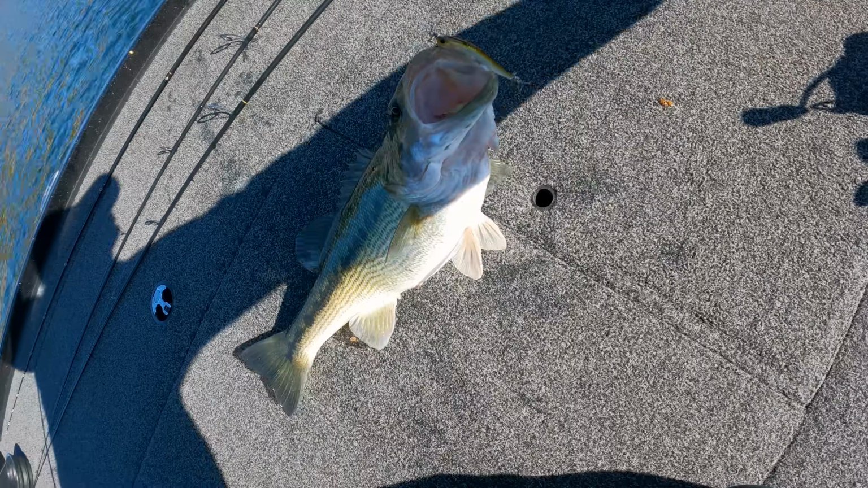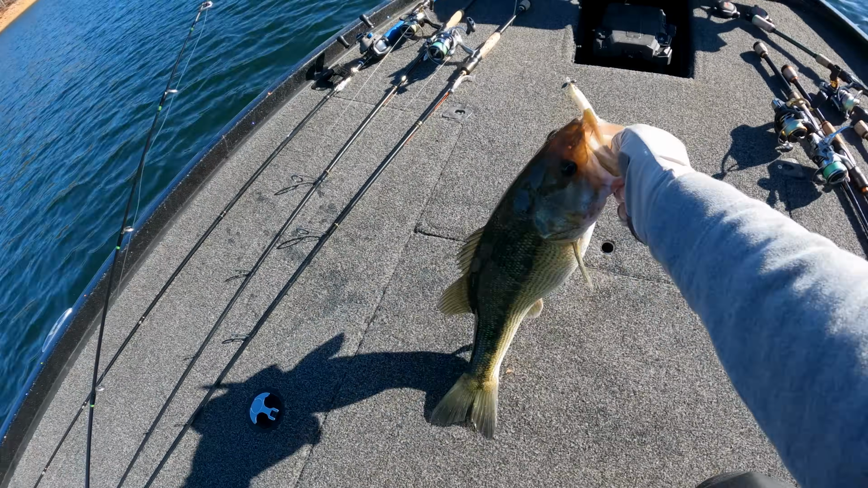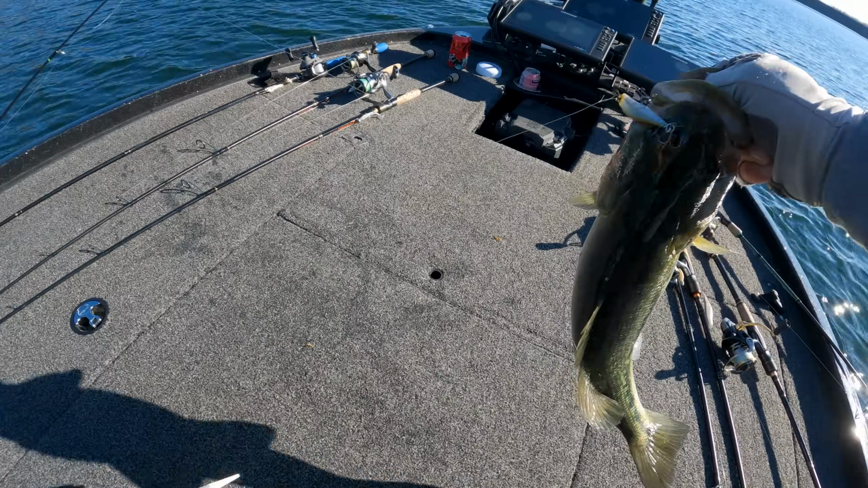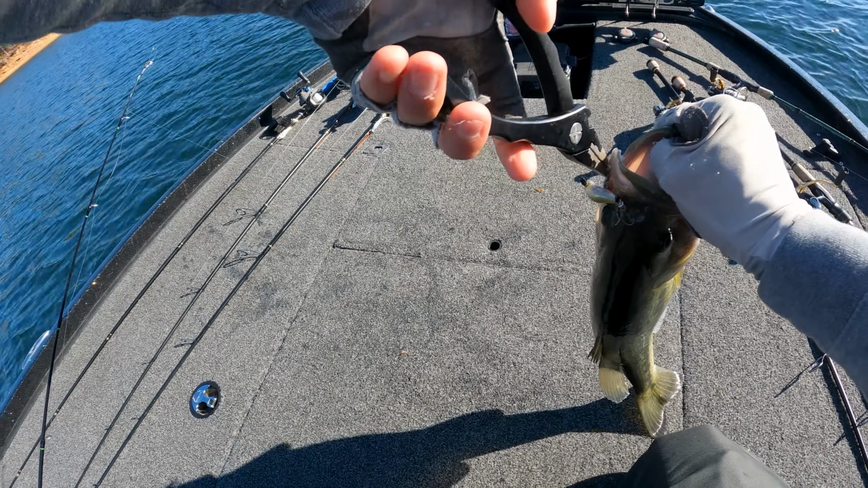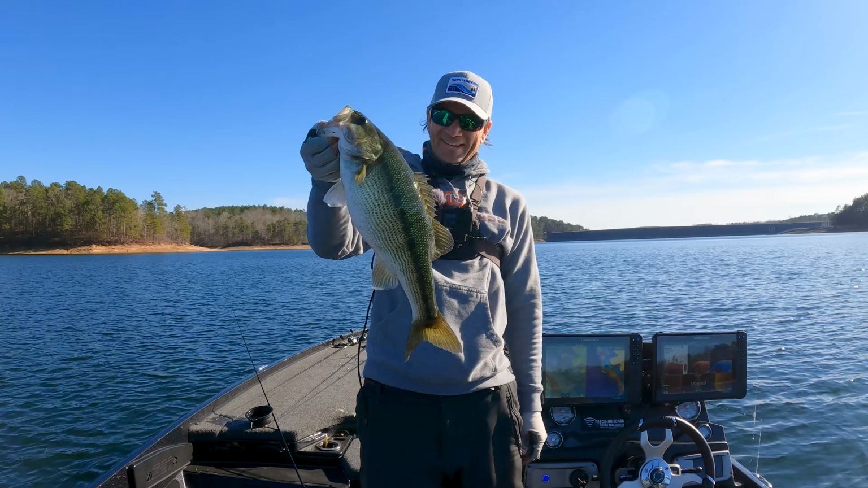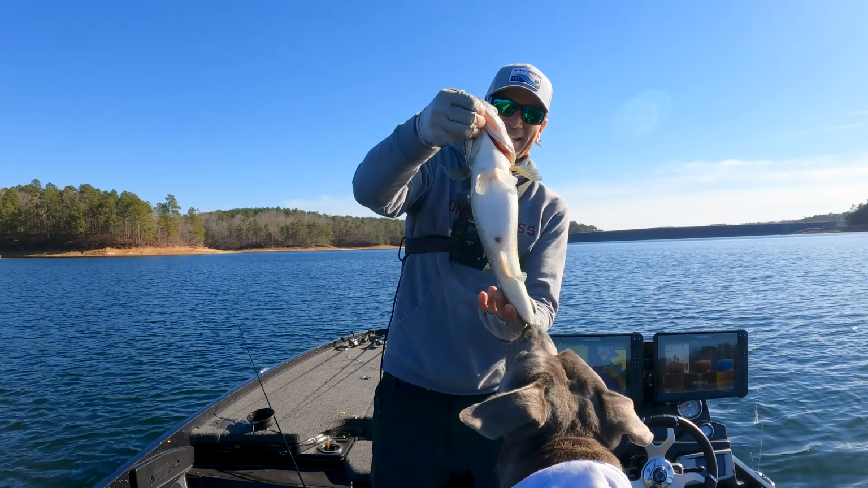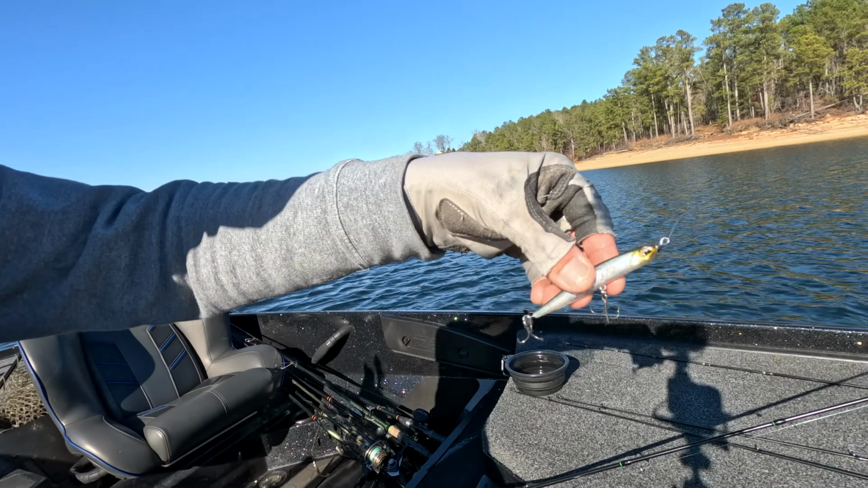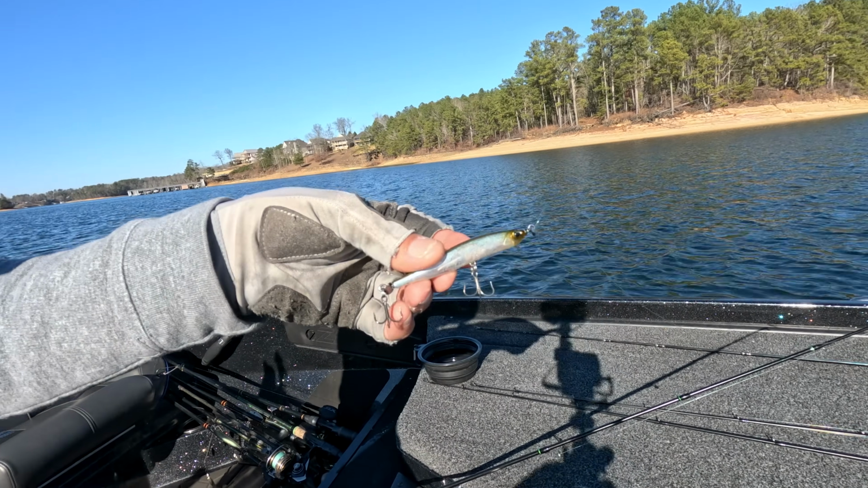Some of my biggest bites have come when I'm actually sending the bait down to him. This thing wiggles almost like a stick bait, like a Senko. Bro, look how fat that thing is. It's a beaut. All right, let's get her back. So it wiggles like a Senko when it goes down. Look at all the teeth marks on there, dude. It's got kind of a little shimmy to it.